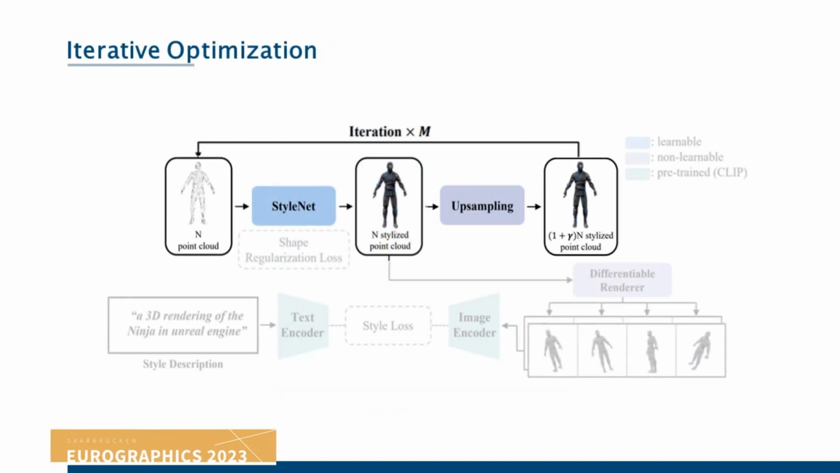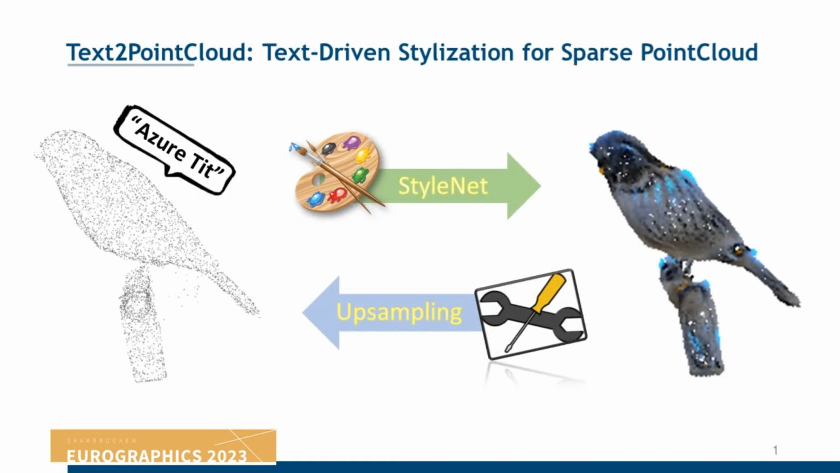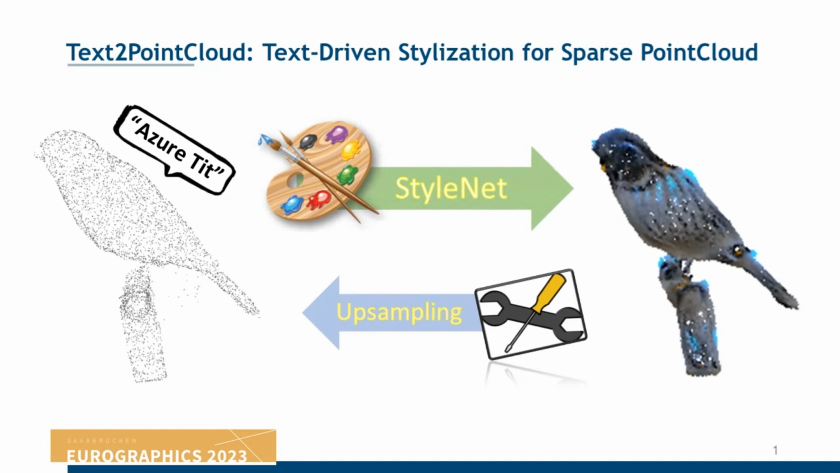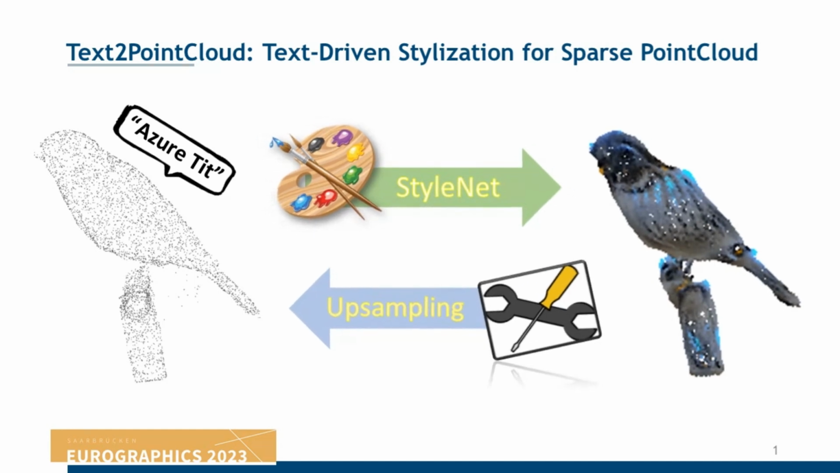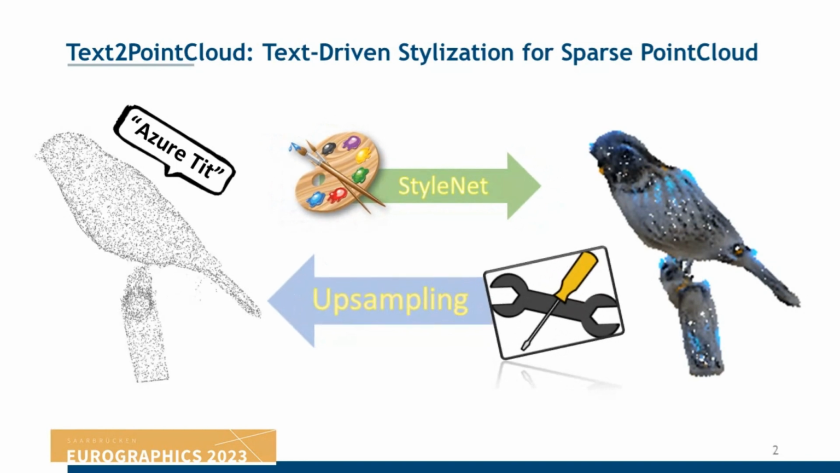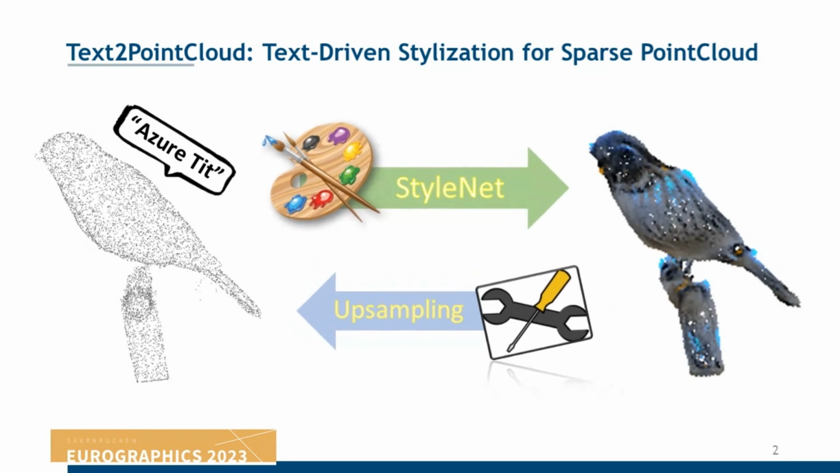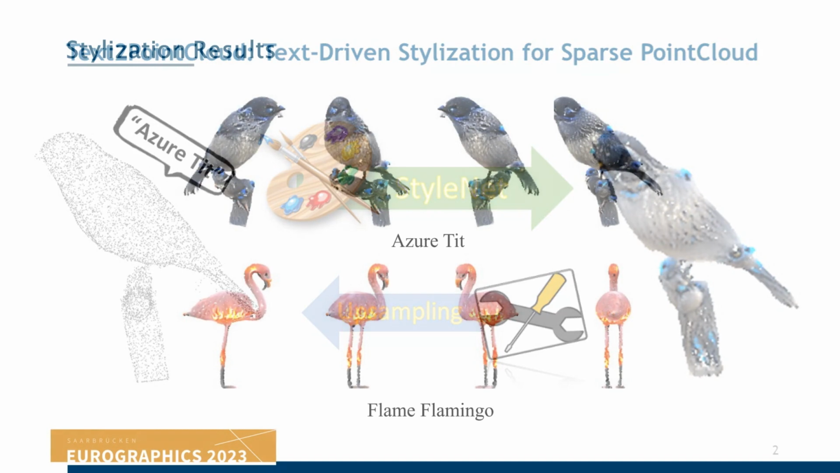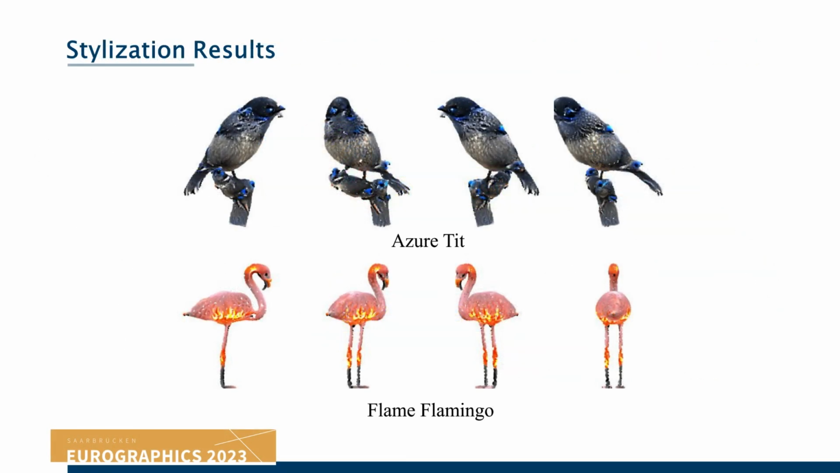We iterate between our two main modules, StyleNet and upsampling process. Here, we briefly show the iterative process through animation. In every iteration, the upsampling process densifies point samples and the StyleNet gradually improves style by concurrently denoising possible random perturbations or upsampling artifacts. We show samples of stylization results of some objects using our method.